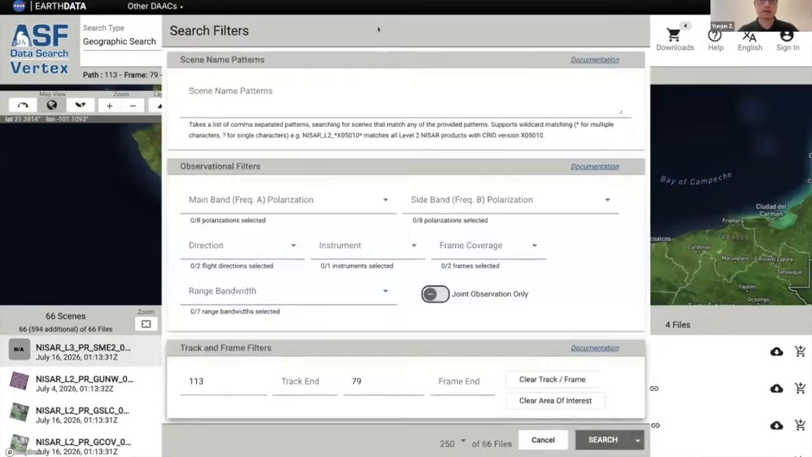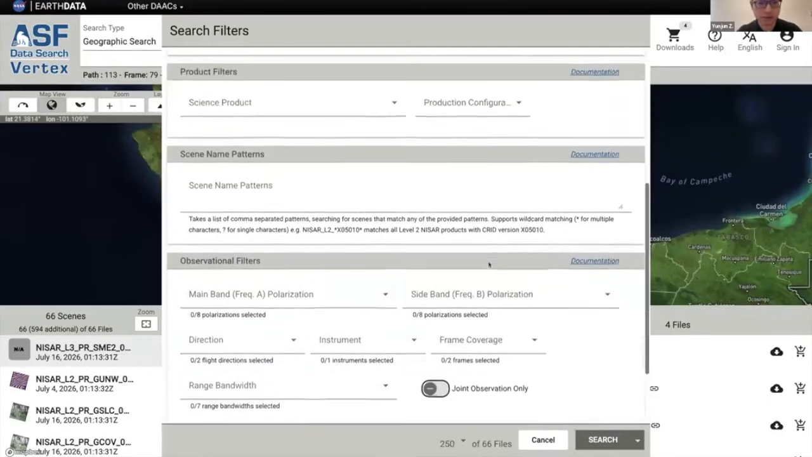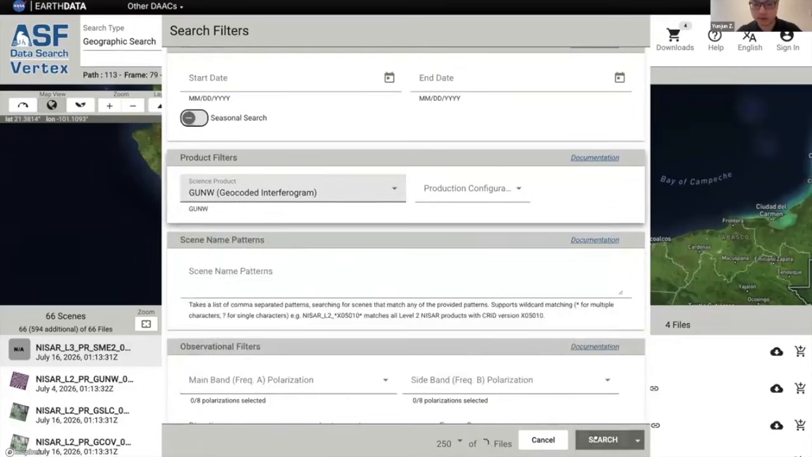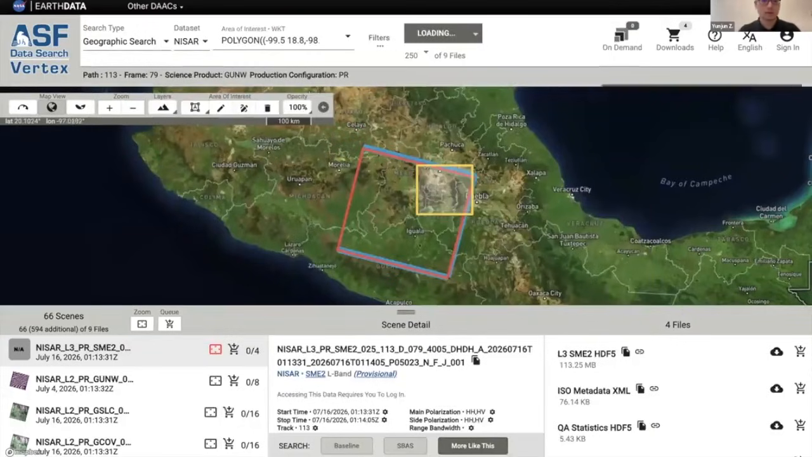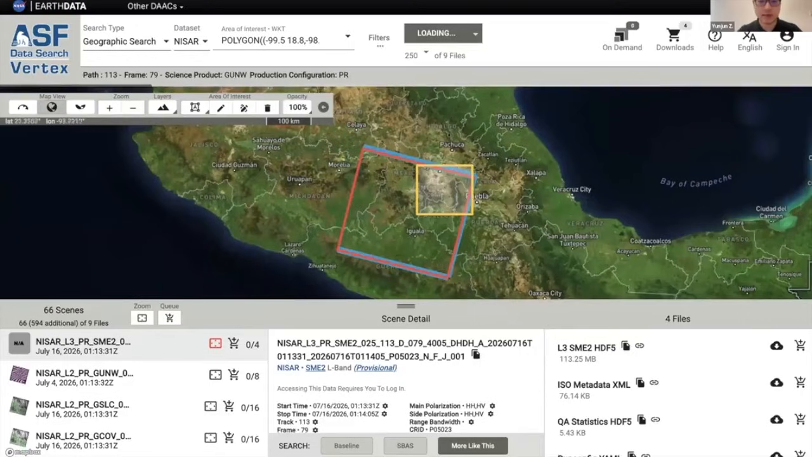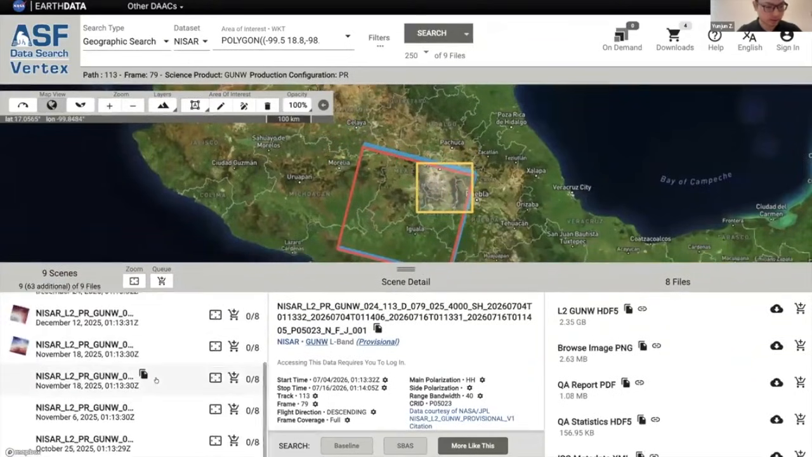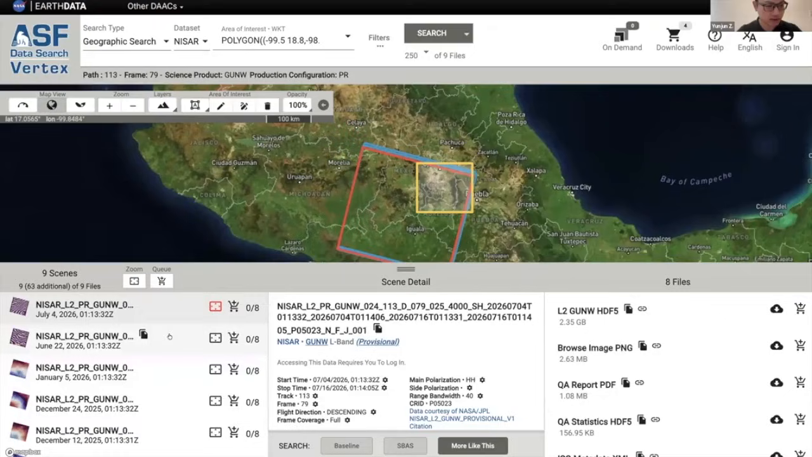We have several NISAR data there, and if we choose products, and then choose the GUNW file here, it'll further show us there are about 9 interferograms available at these sites, and we're not downloading all of them because there's a big jump.